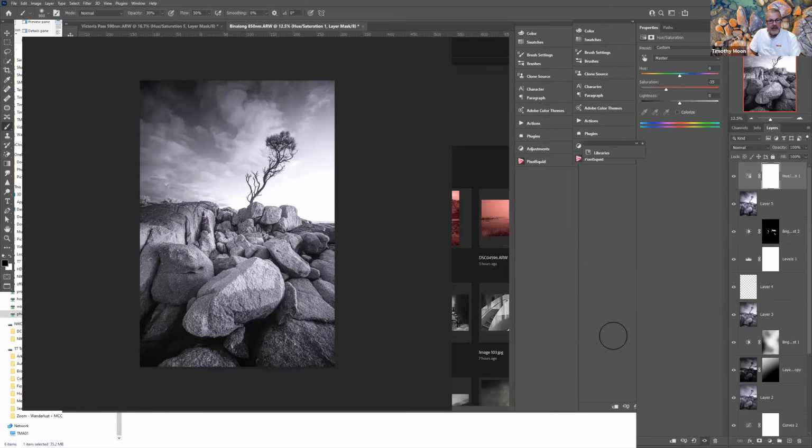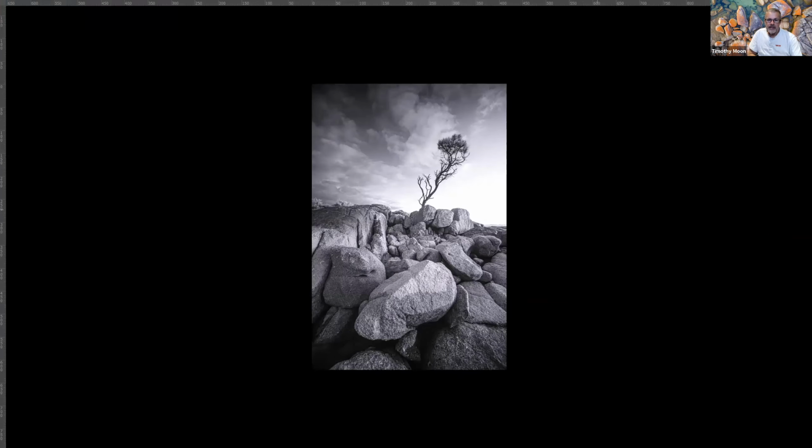So if we go F for full screen, there we go. So that's the Binalong tree, no longer with us.